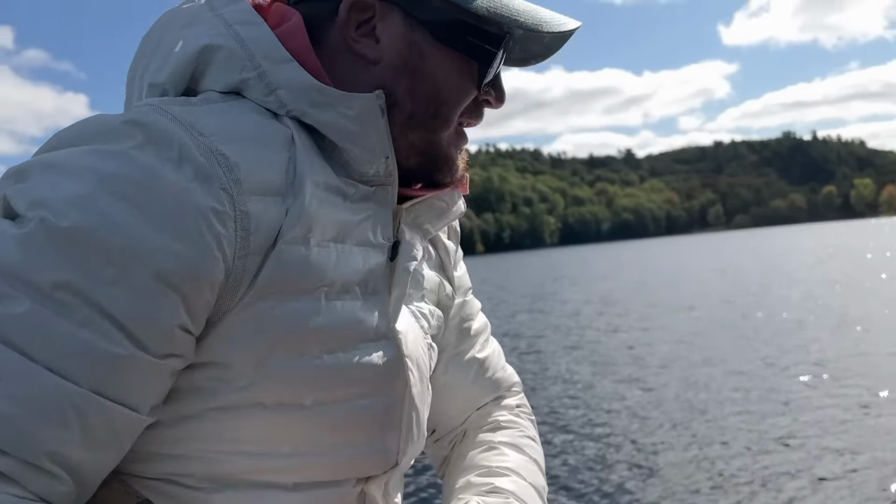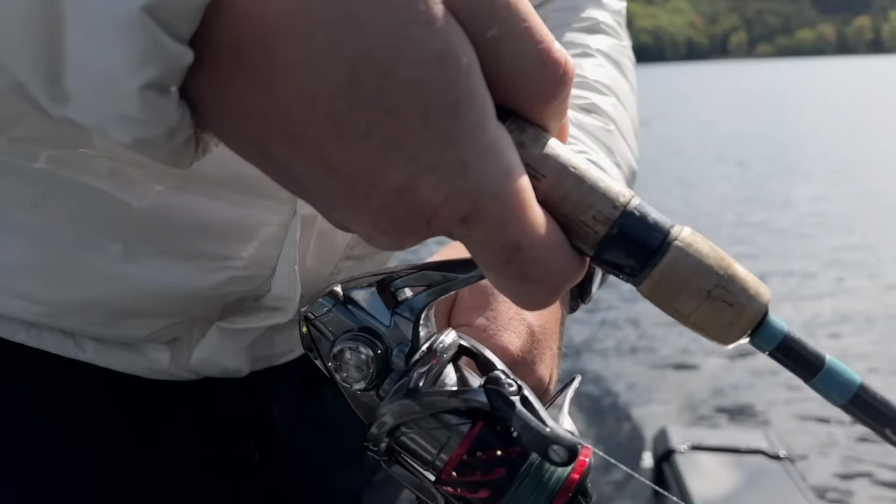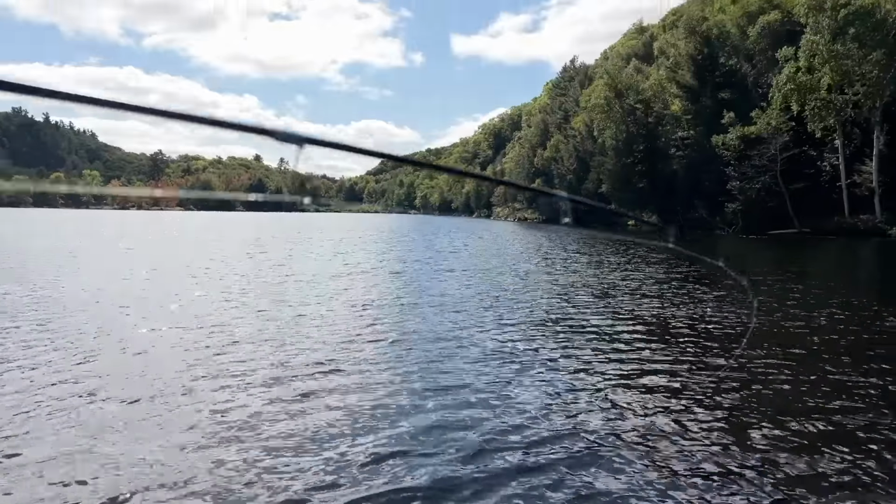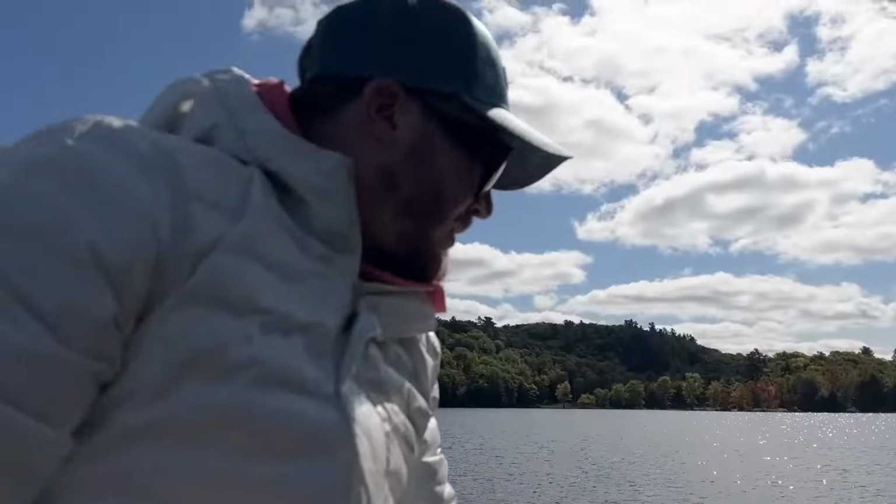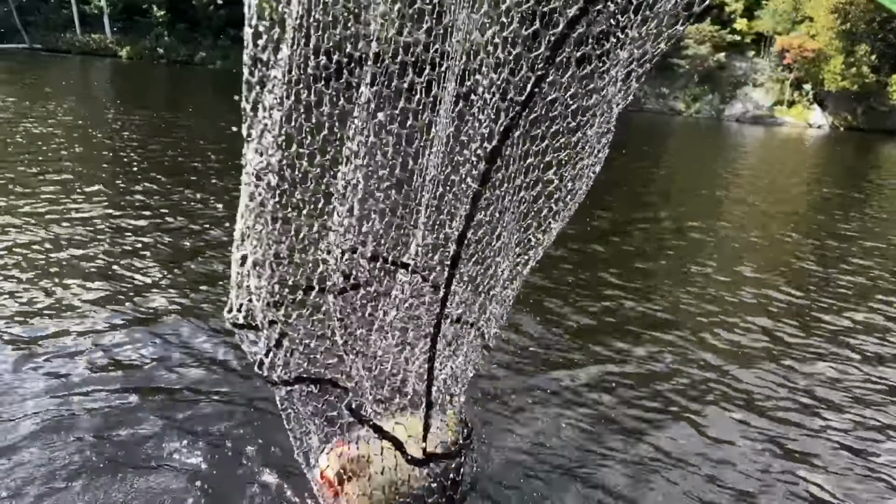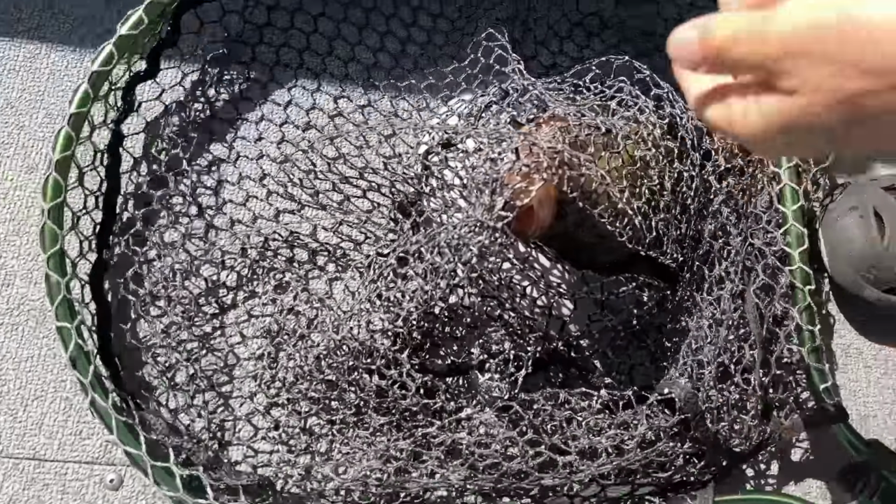Don't jump. Don't jump. Looks like we hooked up again here. Found a nice little school pressed up against that shoreline. It hasn't jumped yet, so I'm hoping it's another crappie. Yep. She jumped now. Beauty.